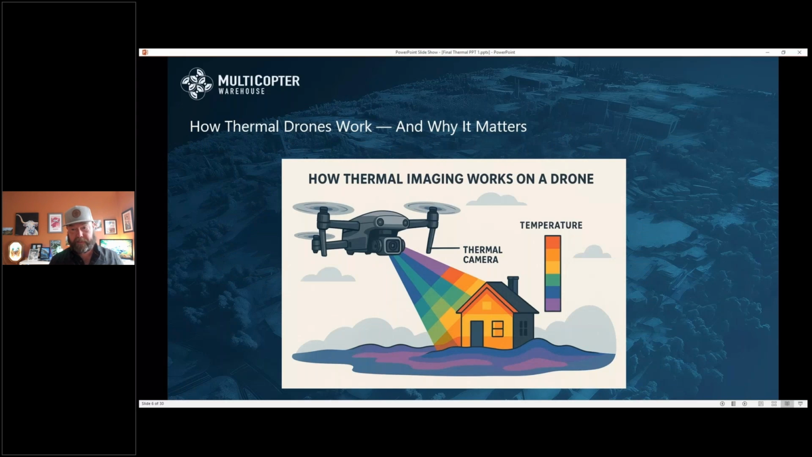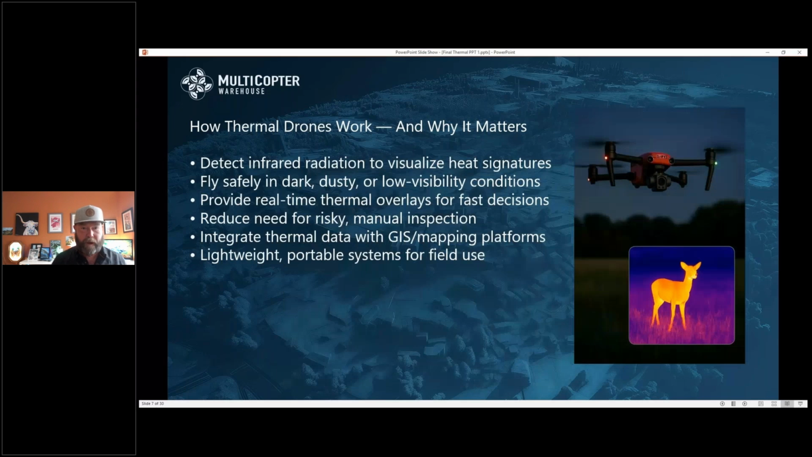So basically, the way the imaging works on a drone is pretty obvious. A thermal camera can read temperatures, and you can dial in on the settings of most thermal drones. If you want to pick out a squelch or dial in a specific temperature range, you can do that. So how do they work? They detect infrared radiation, and again, allow you to fly in the dark or low visibility, giving you a real-time thermal overlay.